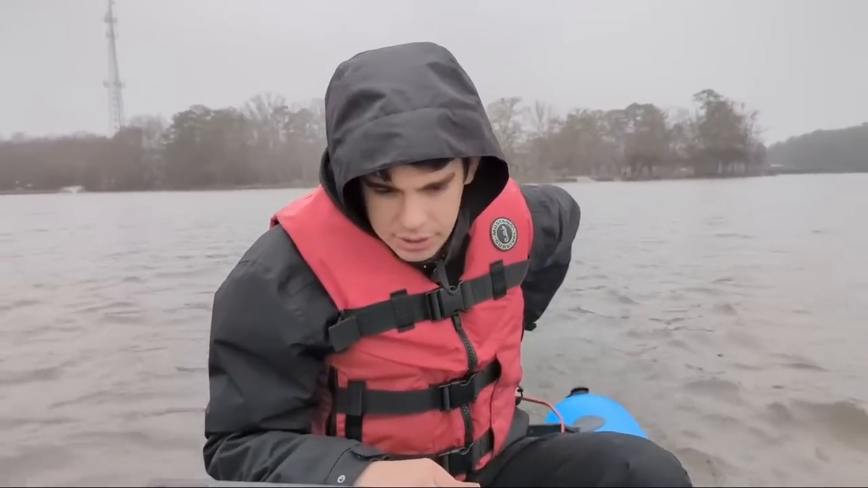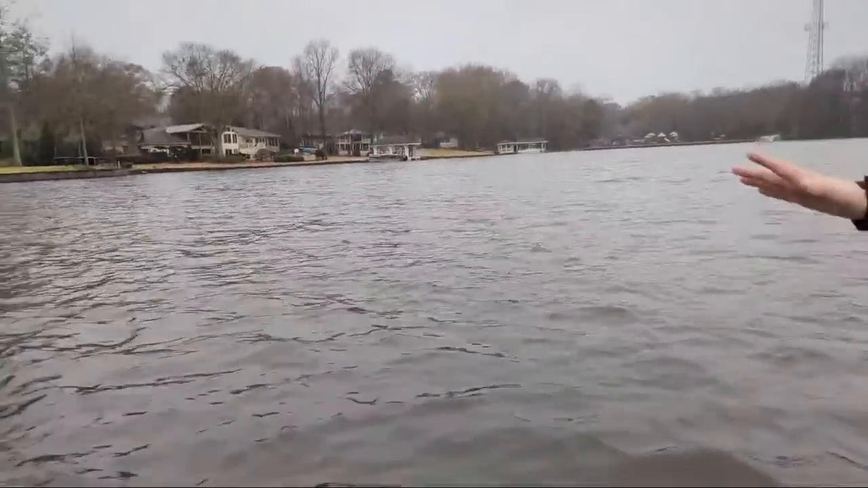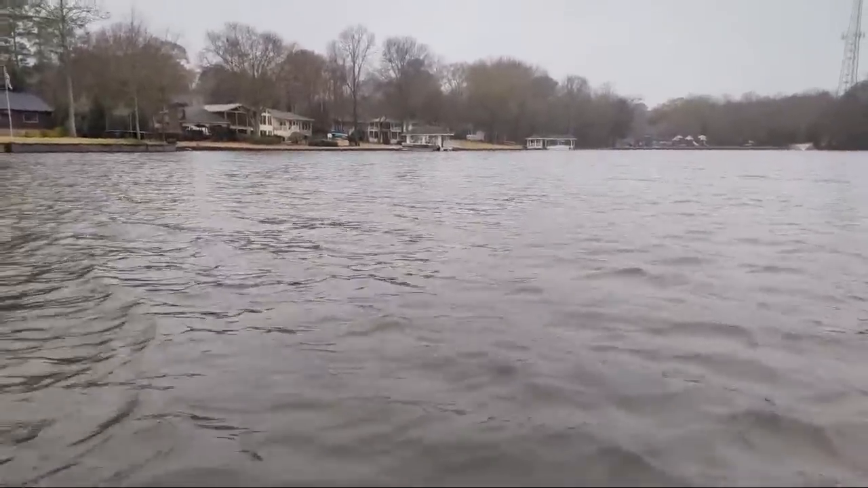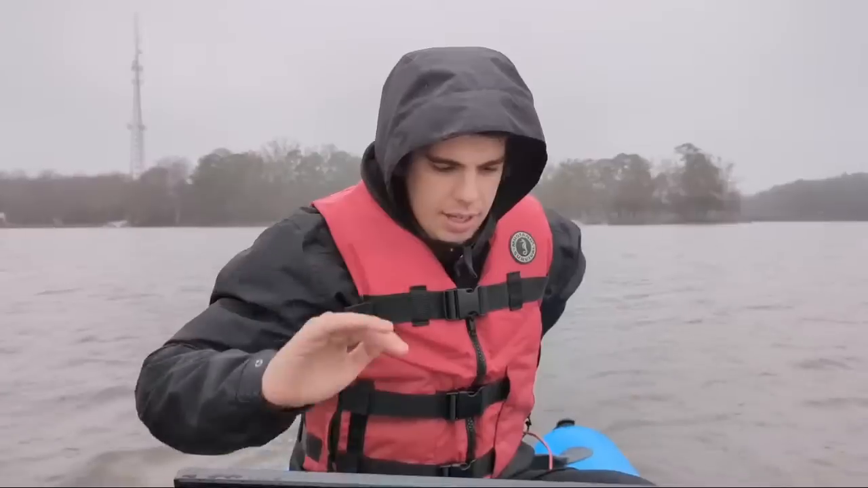All right, so that is cleared right here, this little section. There's a lot of houses and stuff over here. I wanted to go straight ahead, so we could potentially go to that road which dead ends at this lake.